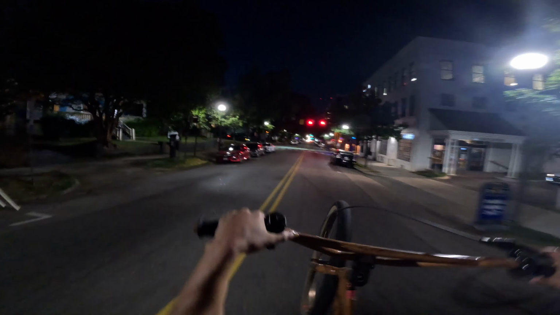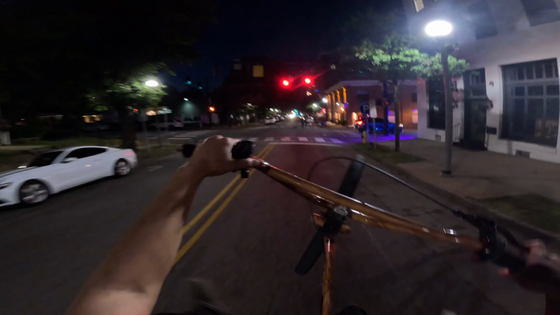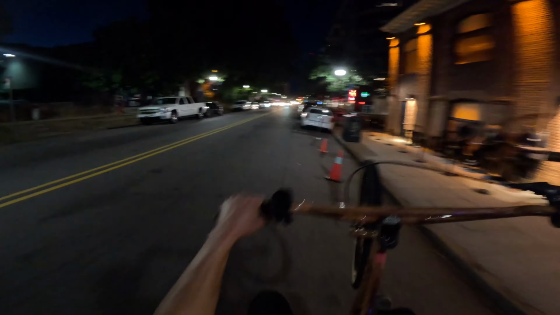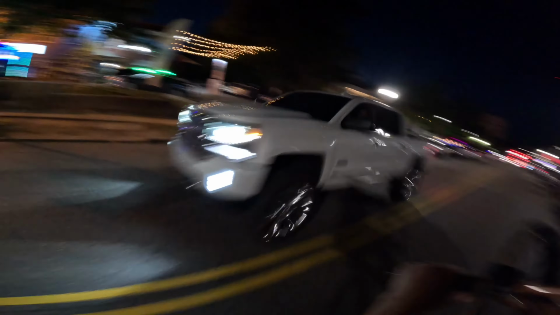Hopefully my finger don't fail me here. My finger tight as ever. Can't even balance it. Stop it. There ain't no car behind me. No cone action. Is that nigga K?